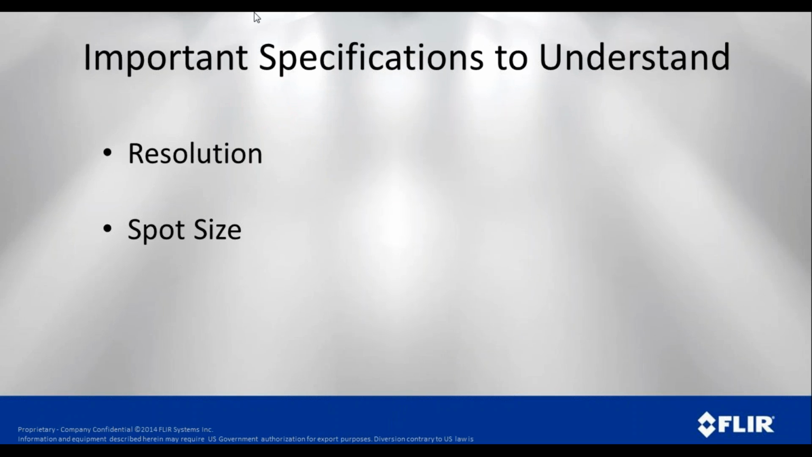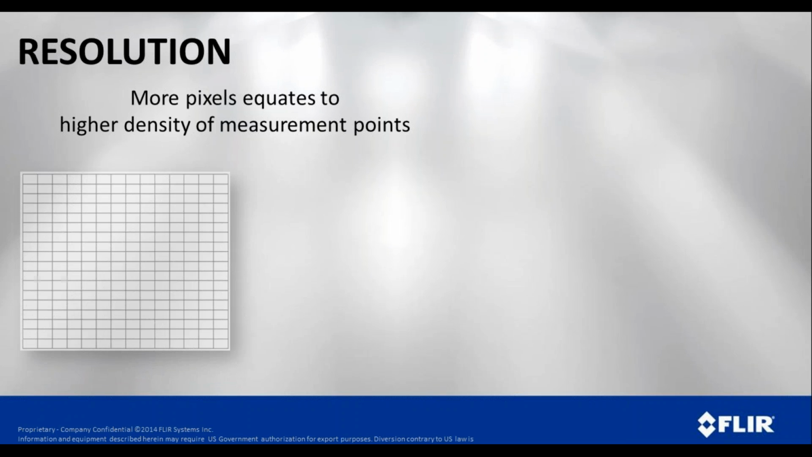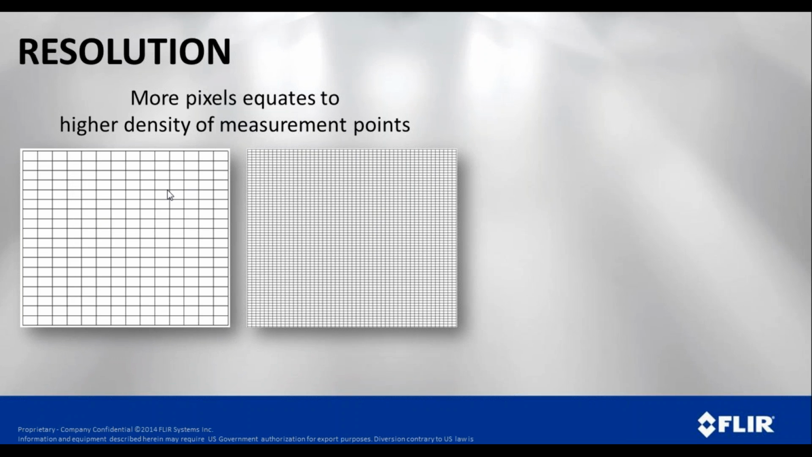Two important things to understand when thinking about thermal imaging and which is the right camera for you are resolution and spot size, and they're related. Resolution refers to the number of pixels in the image. In this case, this may be a low resolution image, and the one beside it is a higher resolution image. And you can see there are many, many more pixels in the image to the right than there is on the image to the left.